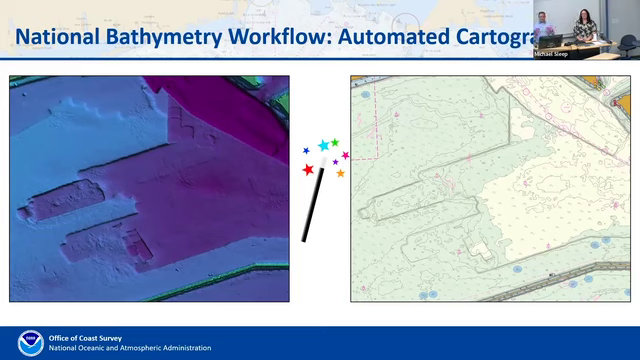The NBS is supposed to provide what used to be the H cell to the Marine Charting Division, because that cartographic product, which used to exist in the Hydrographic Surveys Division, was moved to the Marine Charting Division, and I think that has caused some difficulty in their workflow, since it was really tooled to deal with that H cell. If we can get to something like this, an automated cartographic product that eases the burden there, then we're streamlining the whole Coast Survey process.